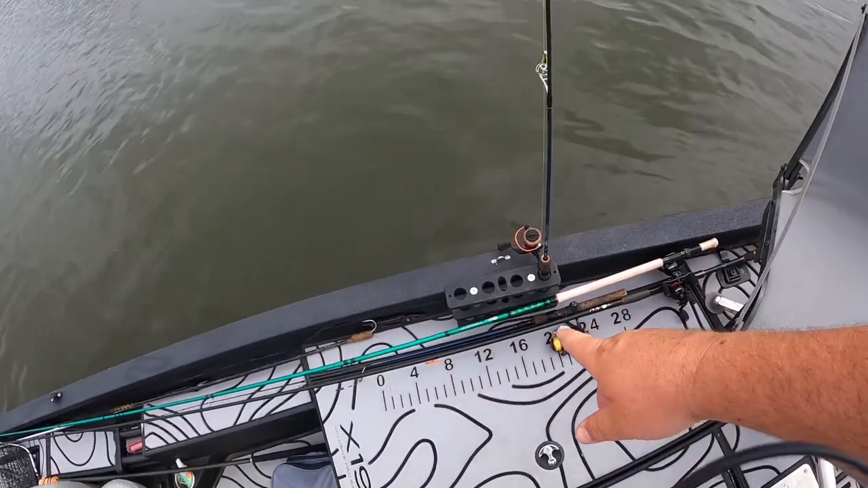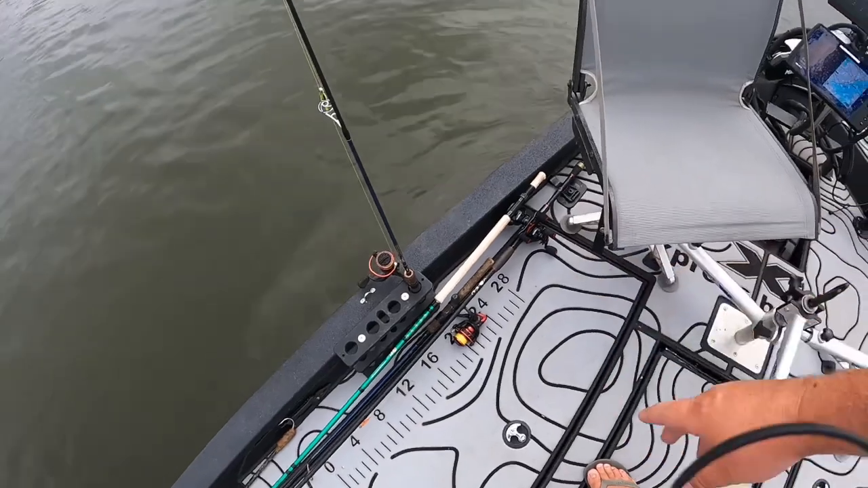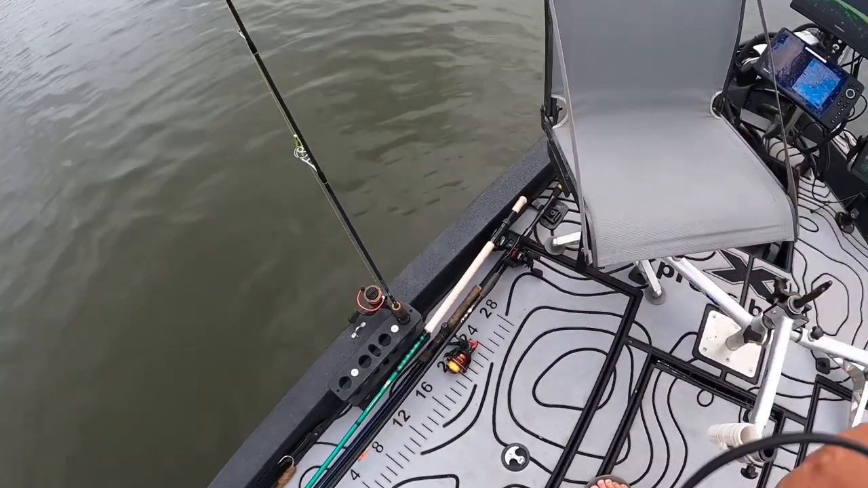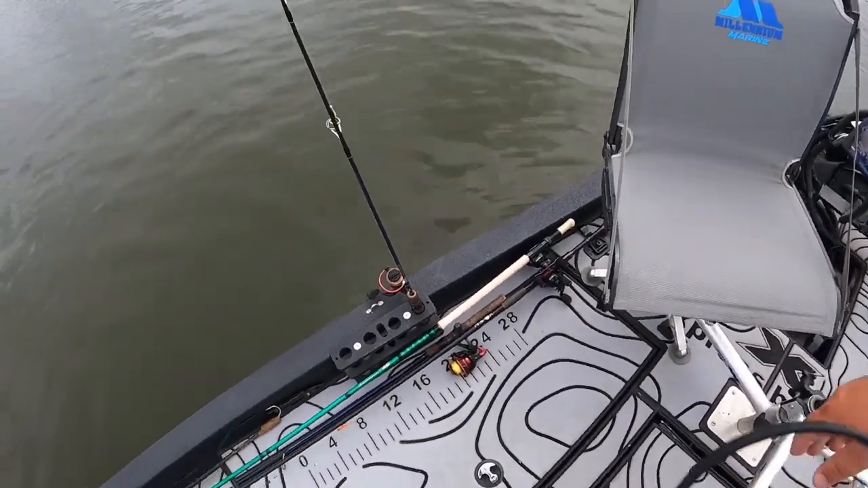On the long poles, got the 13.5 War Pig and then an X13. Both of them have got Cash King. So that's the cheapest baitcaster the Cash King makes. I want to say I got like 25 bucks in the baitcasters, but they've been good to me so far.